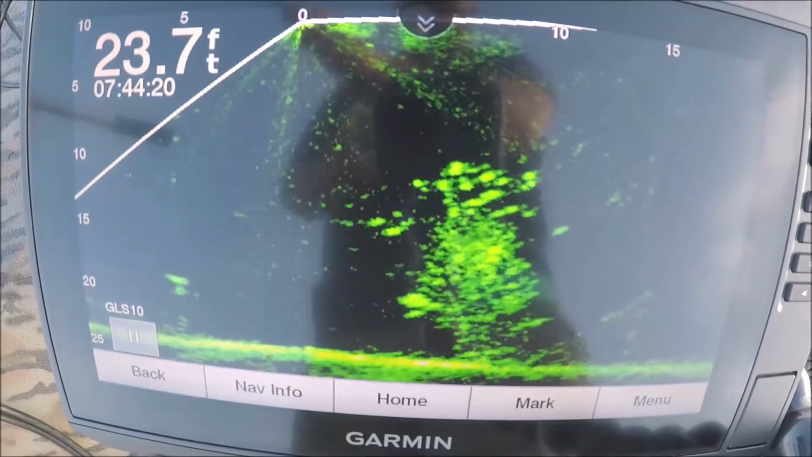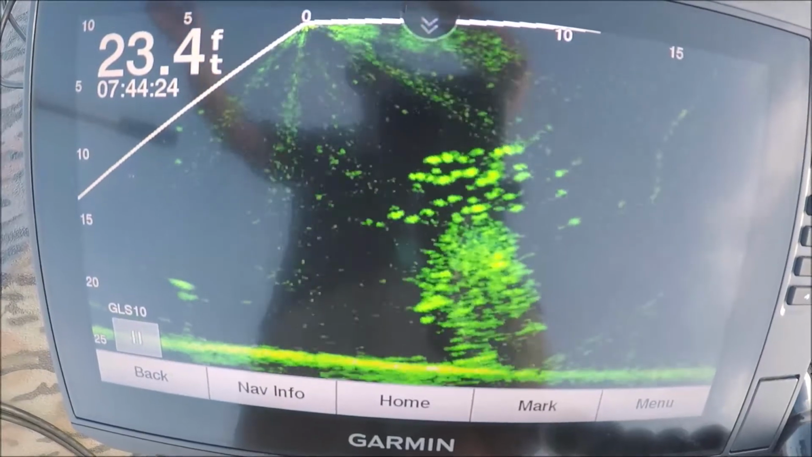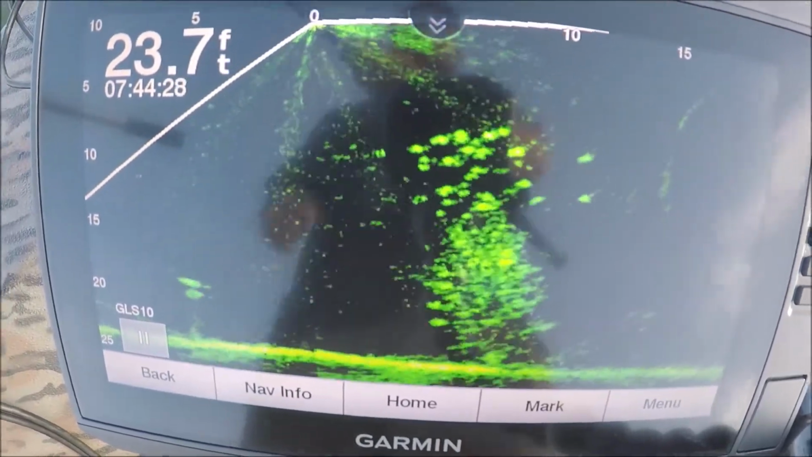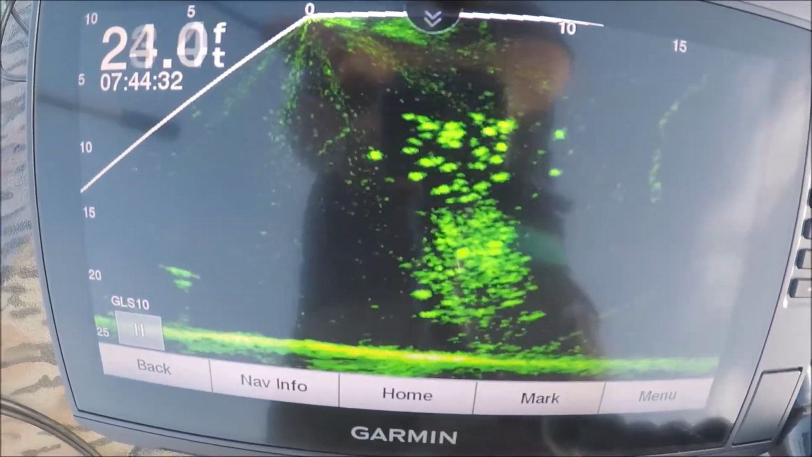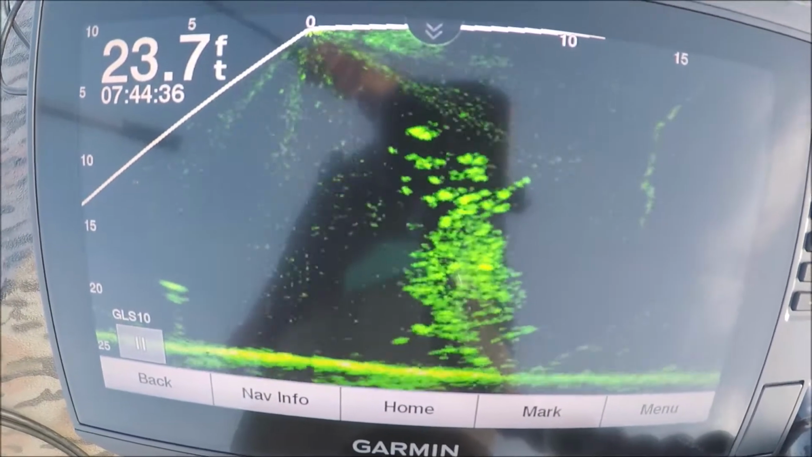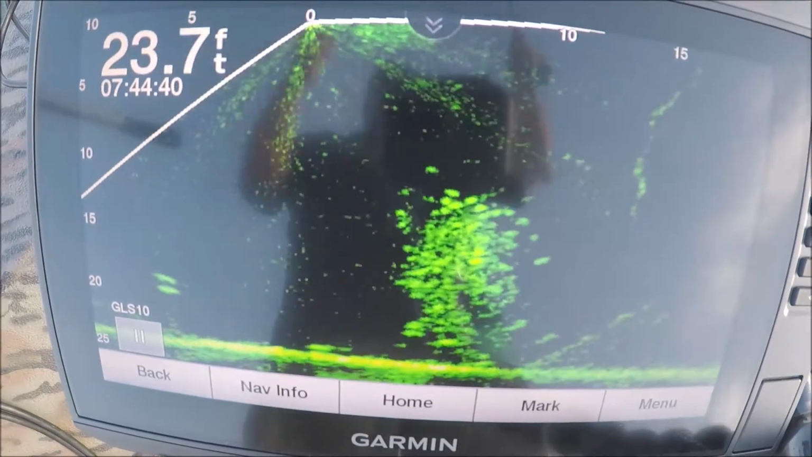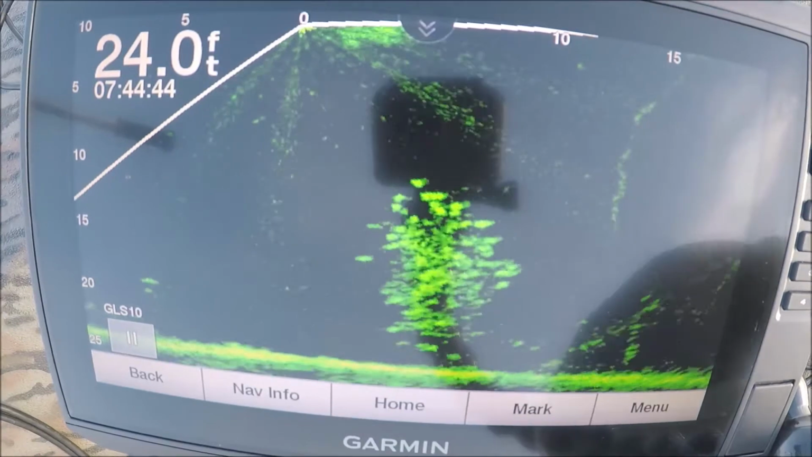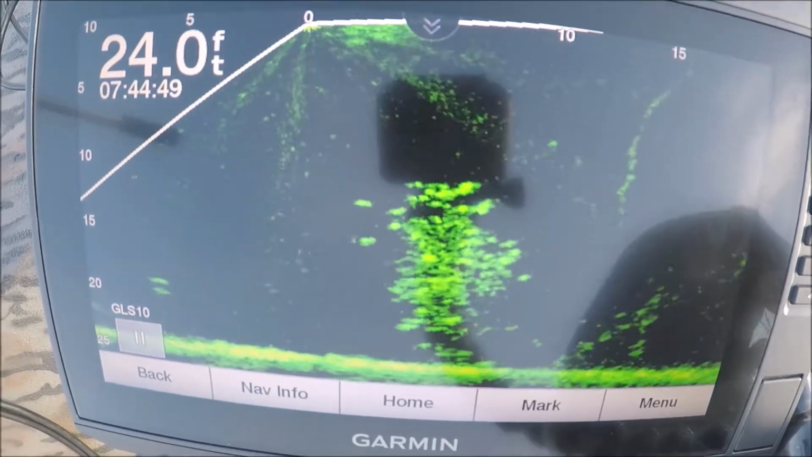Oop. They're still there out in front. There's my bait going down right there in the whole school of them. Oh, I did get a bite. That was an actual bite. Okay, let me get another minnow here. That was a bite. That was a good bite too. Just missed him.